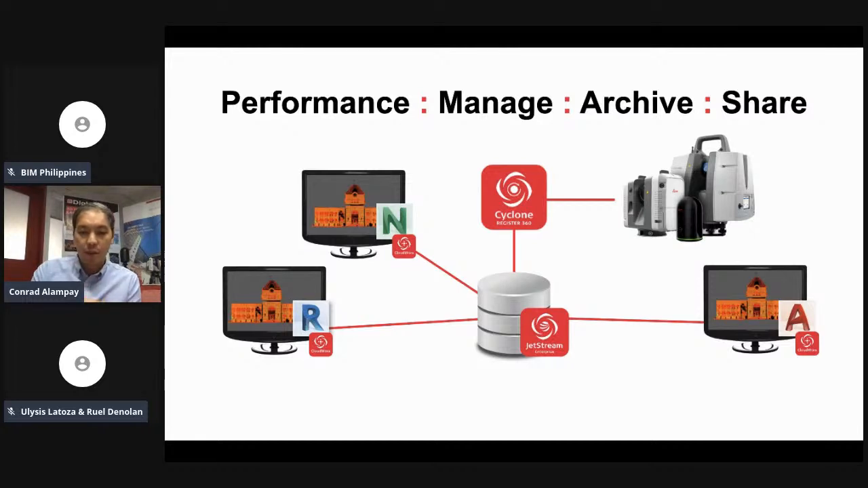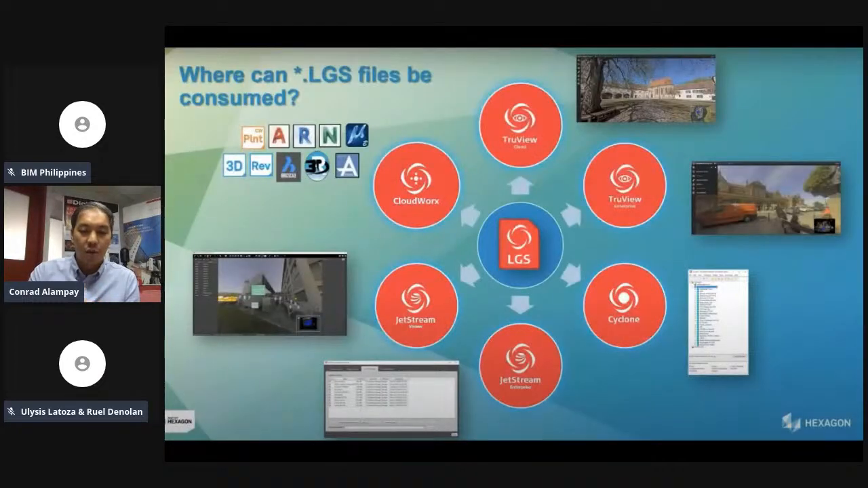And one of the things that's nice to share this time is the data that's captured is an interesting file format. Leica has come up with a file format that's called the LGS file format, which is slated to be a universal file format for reality capture, just the way Autodesk has DWG, a universal file format.